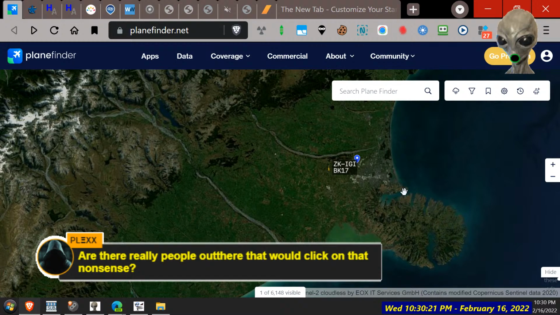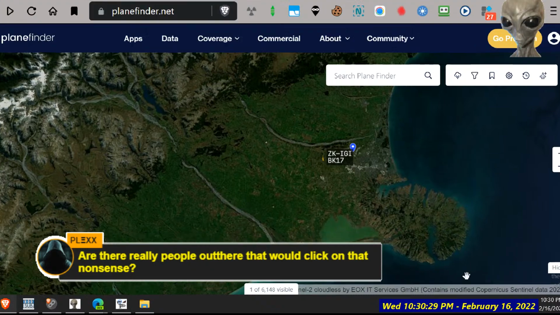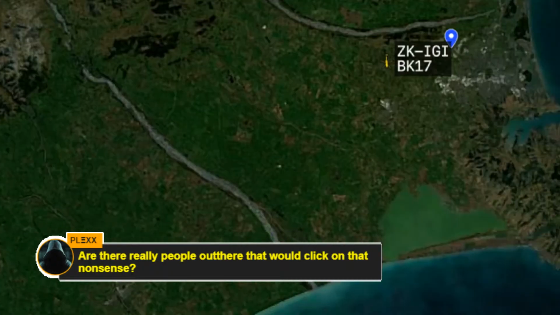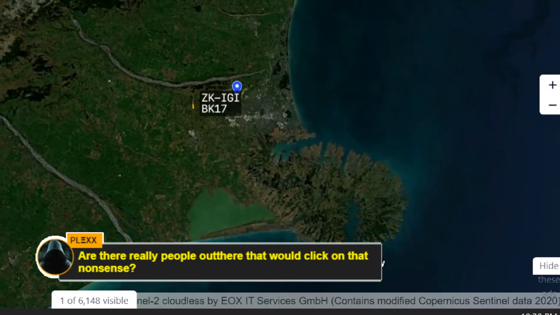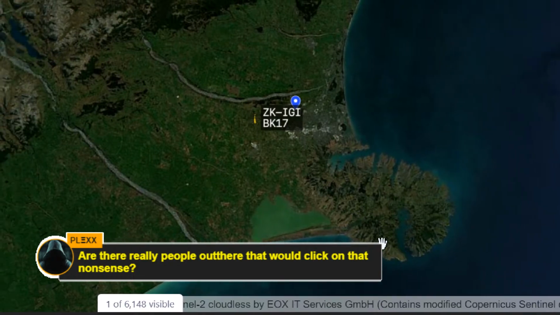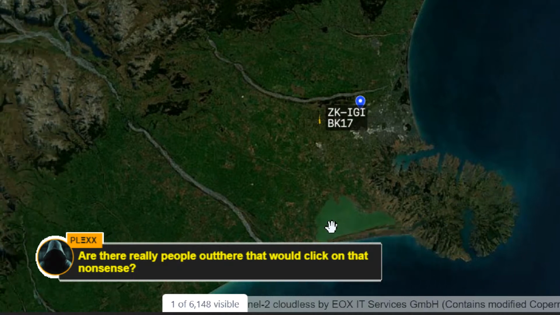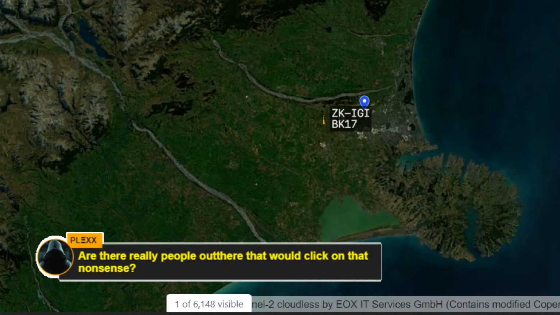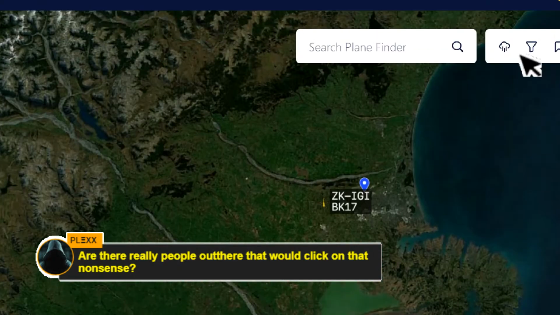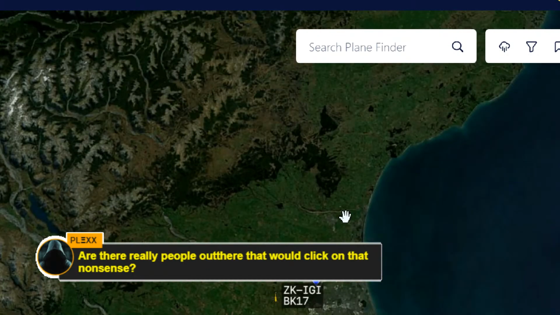And that's Kaikoura over here, I think. Not Kaikoura, Akaroa, I mean. Where is it? Akaroa. It's here somewhere, isn't it? There somewhere. One of those little crevices. Lake Ellesmere there. Now, what's that one called? The beach there. I forget the name of it. And Kaikoura's up here.